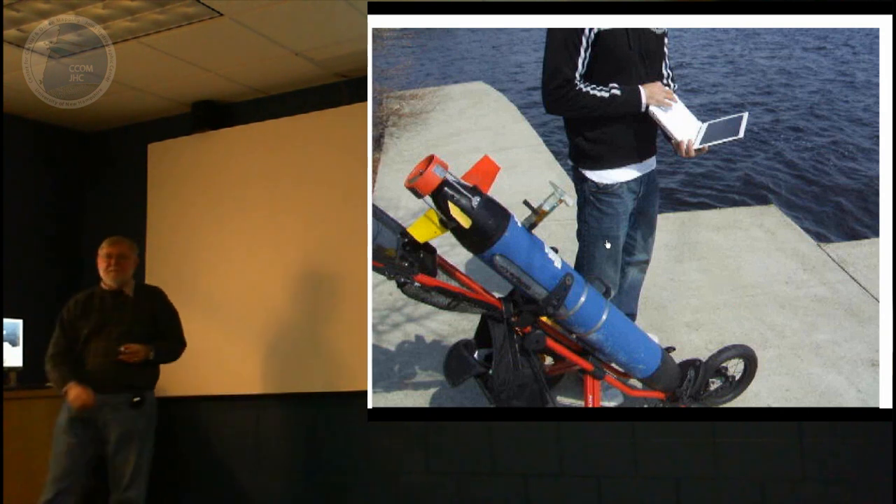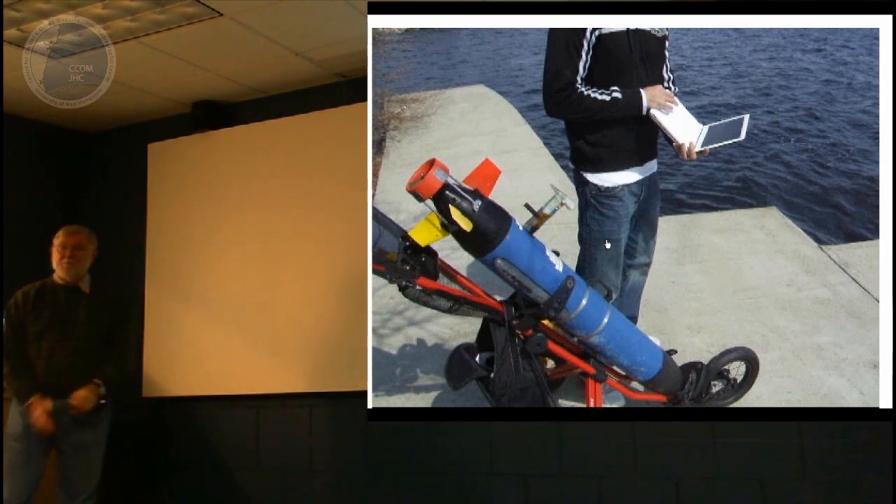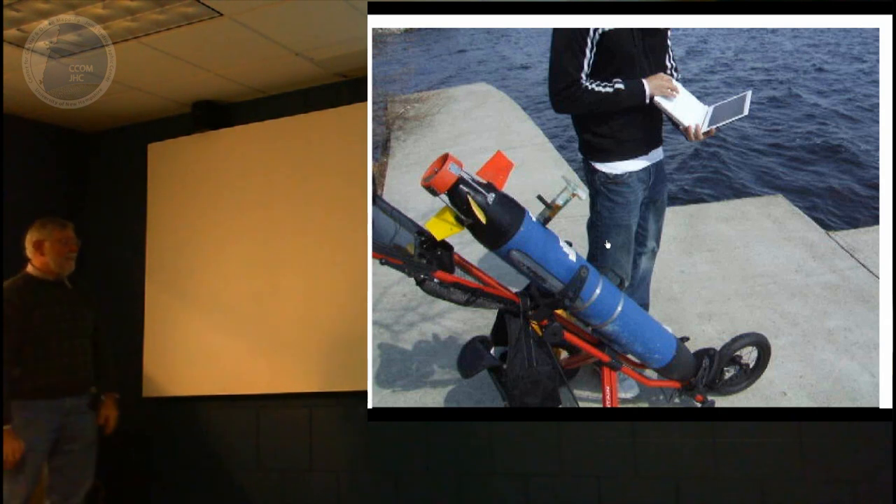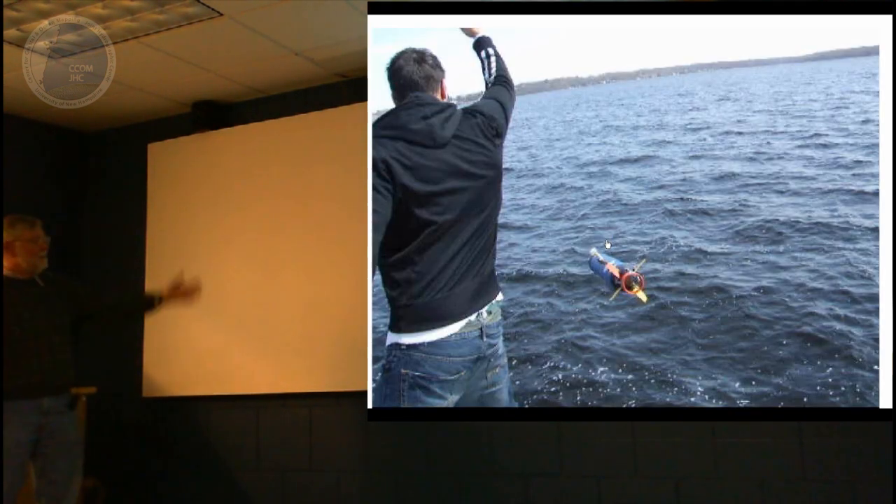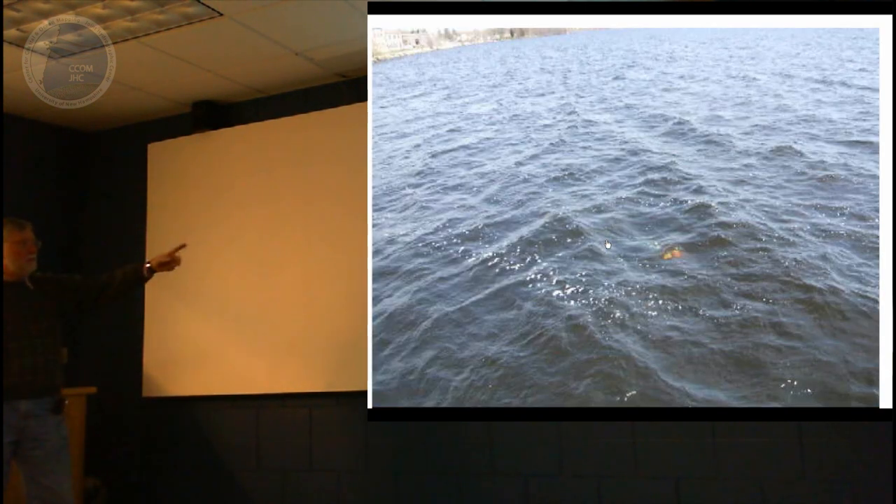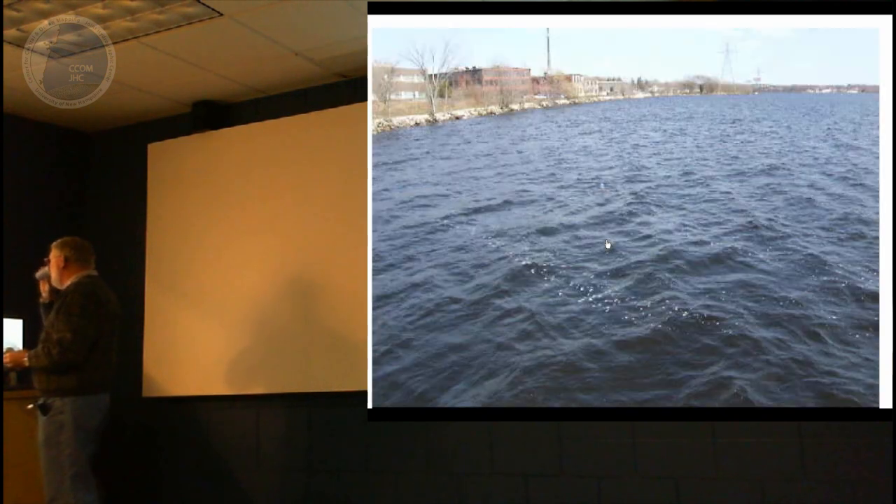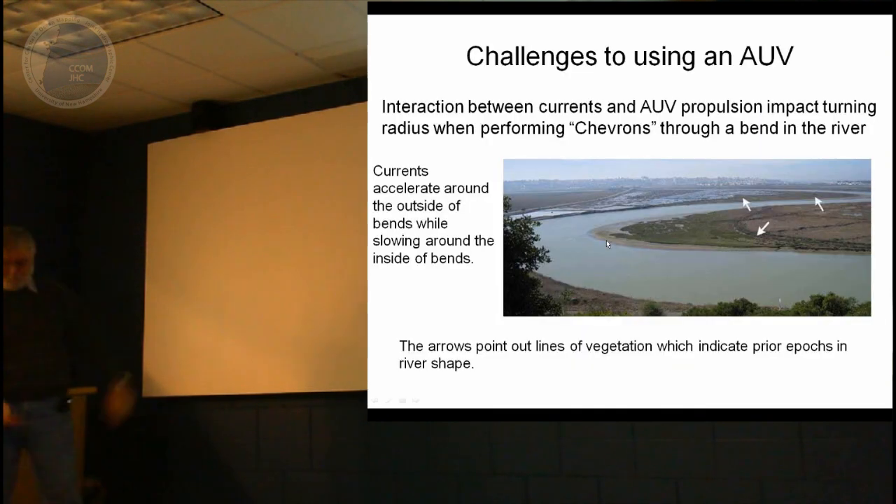The other thing about AUVs, little AUVs anyway, is they're kind of handy to put in. You don't need a big winch and everything like this. This is an AUV, actually one we used here in Great Bay. Then it waits just a few seconds or something like that, and it says okay, and it'll come back up to the surface and rev up its engine and take off. In the meantime, you can go do whatever you want to do. Just pictures in Fall River. That's not Morocco.